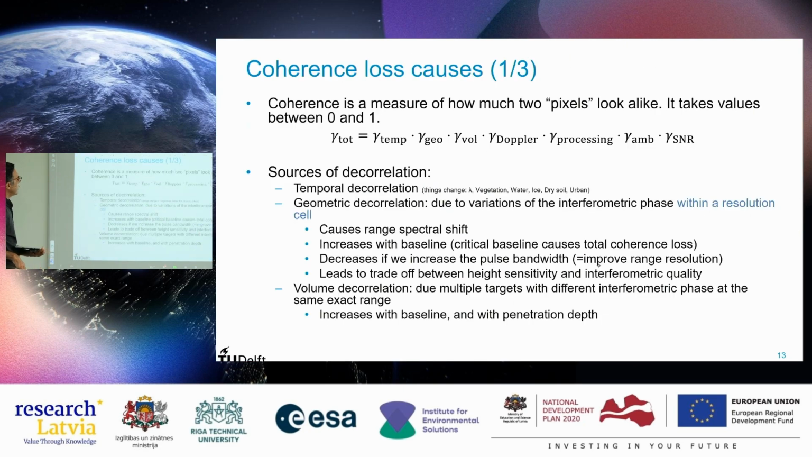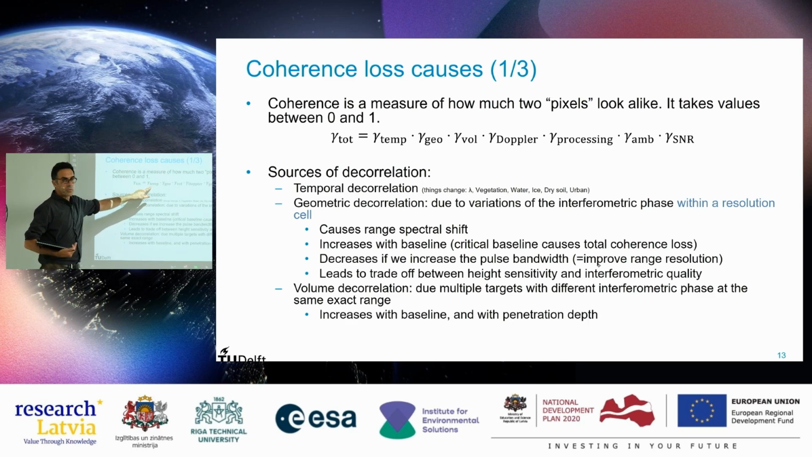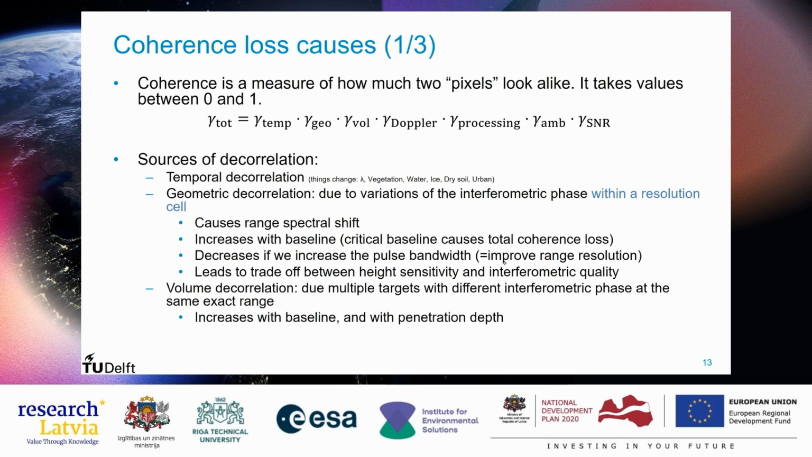Now, there are 3 slides that I want to use to show how coherence decreases. So, like I said, coherence is a metric for how two pixels, the same pixel, look alike. And it's dependent on the temporal coherence. So that is how things changed in time. So if I have an agricultural field and the farmer plows his field, then the temporal coherence will go down. Then I have the geometric component. How far apart are the satellites? We discussed that before lunch. If the satellites are very far apart, they are not so comparable anymore.